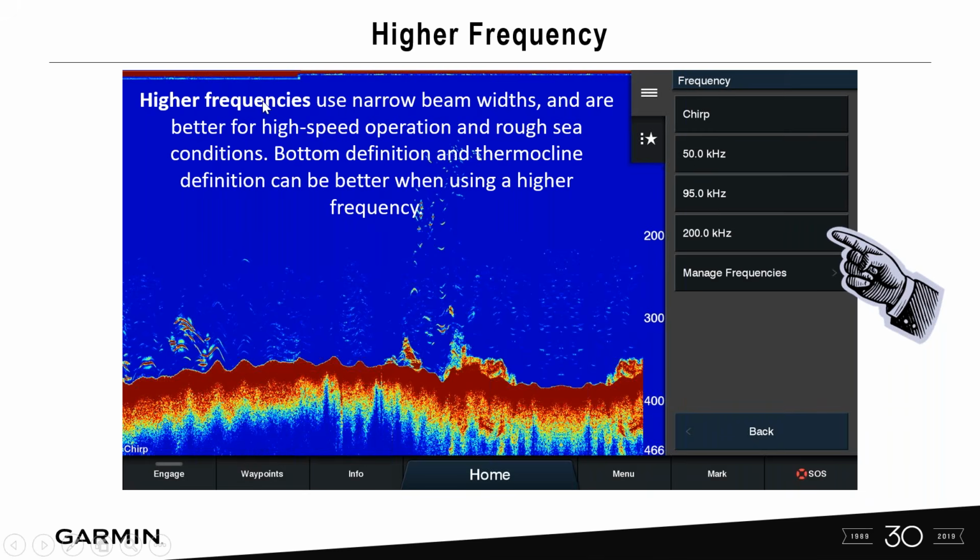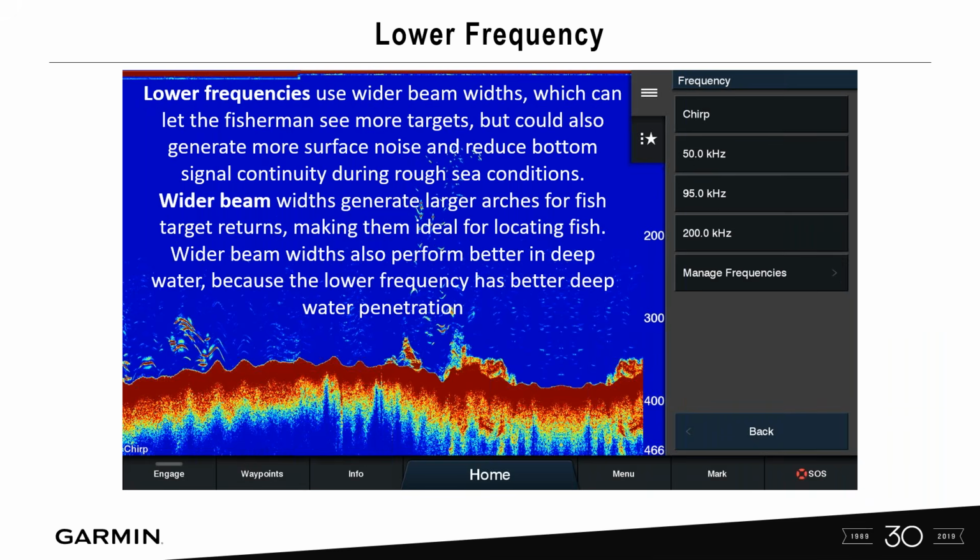There are higher frequency transducers that are out there. They're actually both high frequency and high and wide. So this is not always just narrow beam widths. We have some out there that do a high, wide beam, and that's kind of so we're getting the best of both worlds. The higher the frequency, it works better in shallow water, and then we're also getting those fish arches.